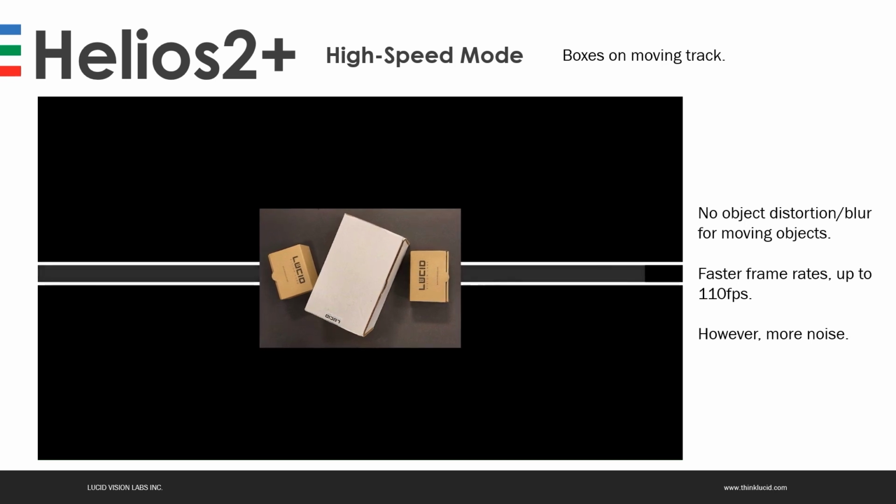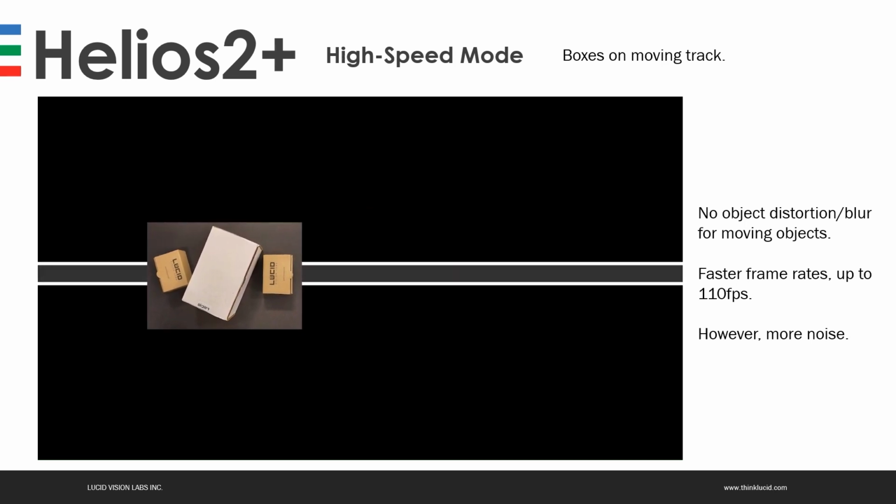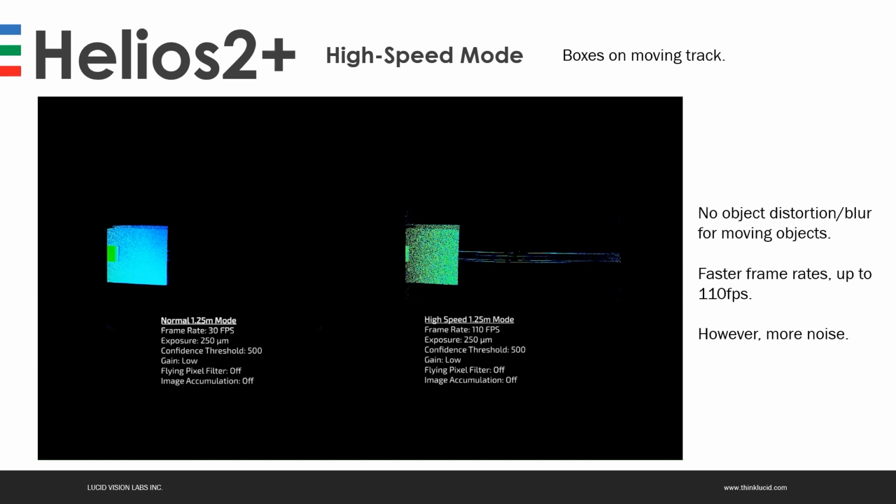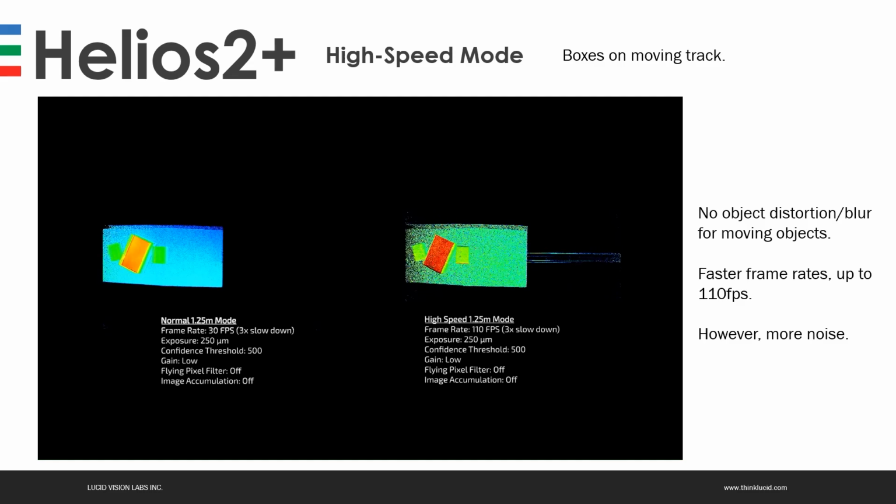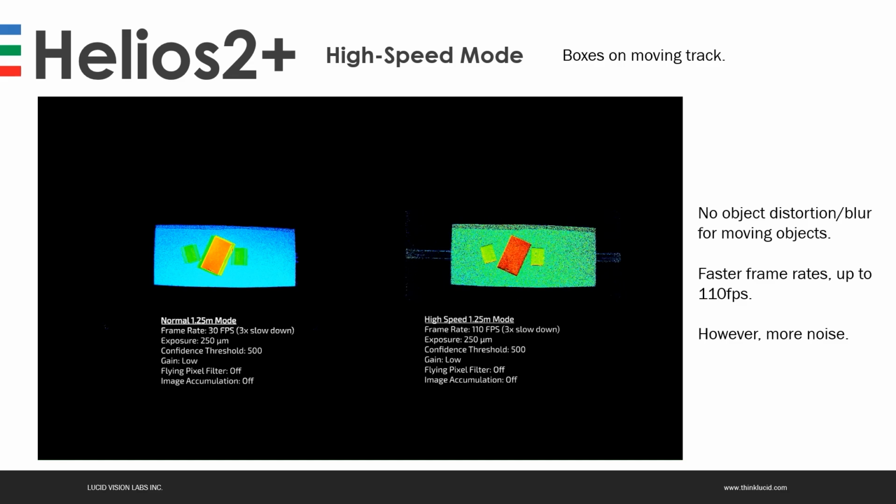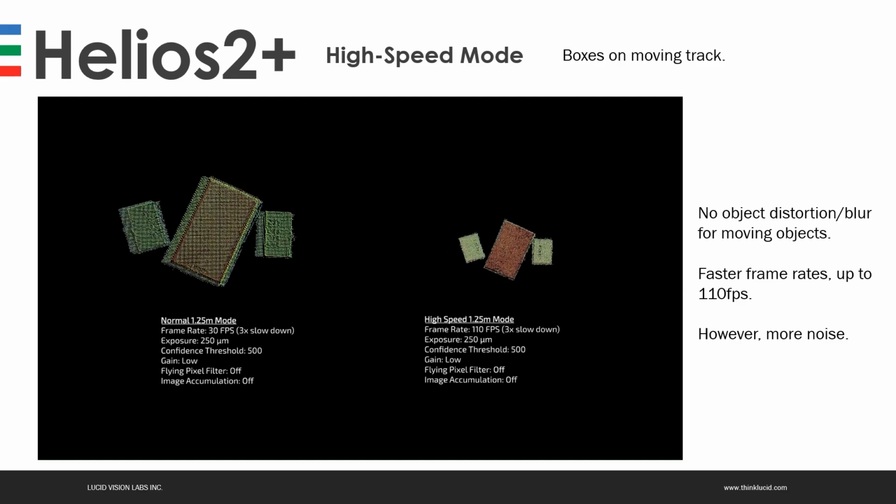A typical use case for this will be scanning objects on a conveyor belt. Here we have a moving box. Left-hand side is the standard mode at 30 frames per second. Right-hand side is the new high-speed mode. So there is a trade-off. It's more noisy, but we can see that the box is clearly defined. There is no ghosting or deformation or after image.